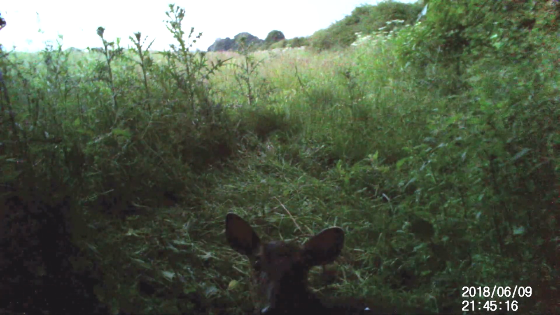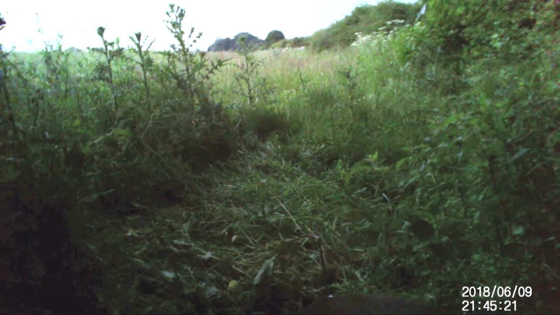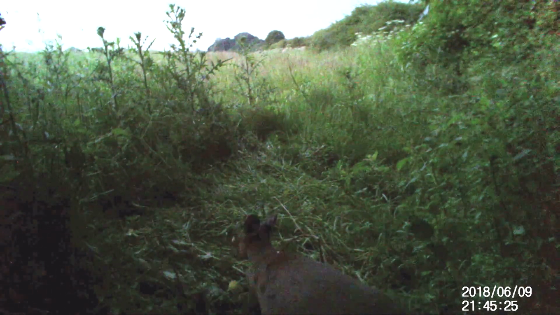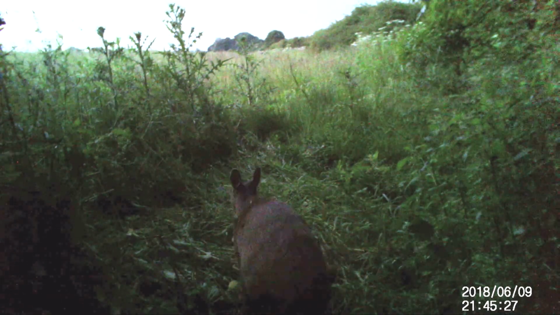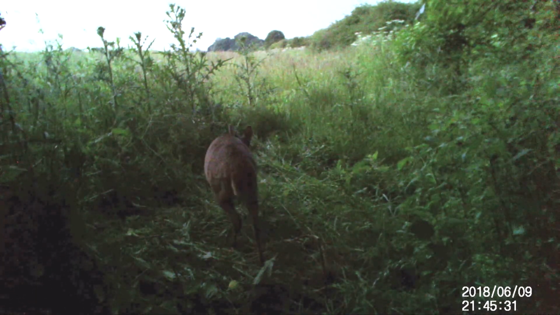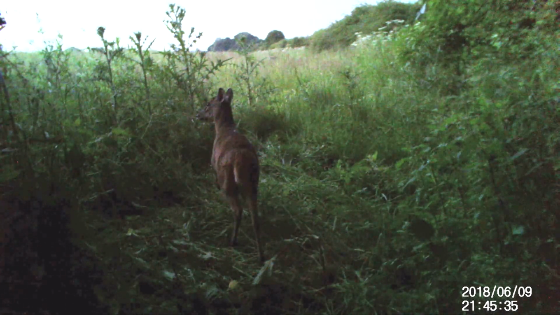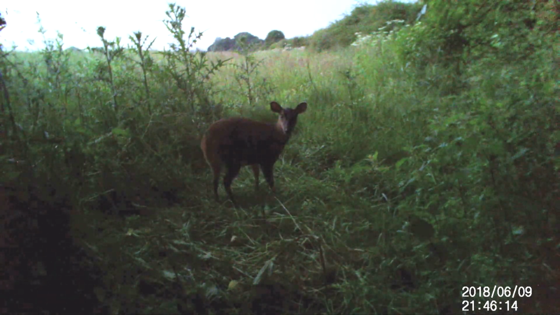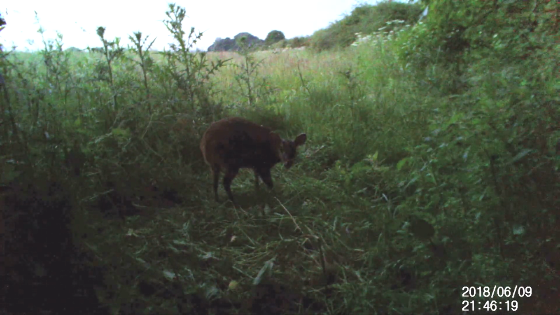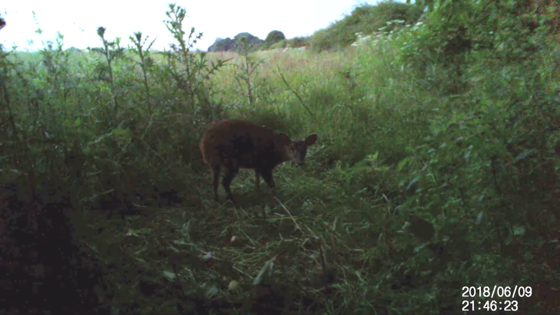It's 9:45 on Saturday evening. The camera hasn't switched across to infrared yet, but this is a pleasant start to the footage. She's got a distinctive white mark on her back. I'm not quite sure if that's a mark in her fur or maybe a tick or something, I don't know. Listening intently now for any danger. Keeps looking back at the camera. As far as I know, it doesn't make any noise, but it's well camouflaged.